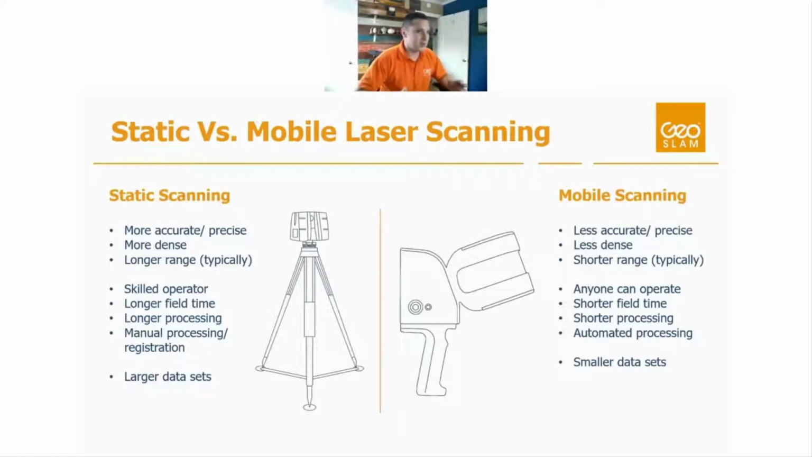Some of the pros and cons of static versus mobile scanning. Static scanning in general is more accurate, right? We're capturing from a fixed position, so it's easier to be accurate and precise. Typically, we're getting a little bit more of a dense data set as well, because again, we're capturing from a fixed position and not on the move. And typically, we're also getting a longer range. That's not always true across the board, but your average static scanner has a longer range than your average mobile scanner. On the mobile scanning side, we're a little bit less accurate because we're capturing on the move. We're a little bit less dense because we're capturing on the move, and we've got a shorter range. Typically, that's not always the case.